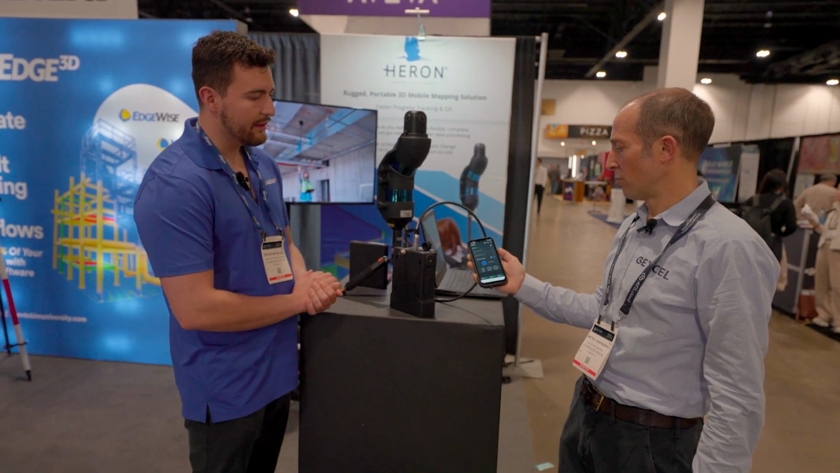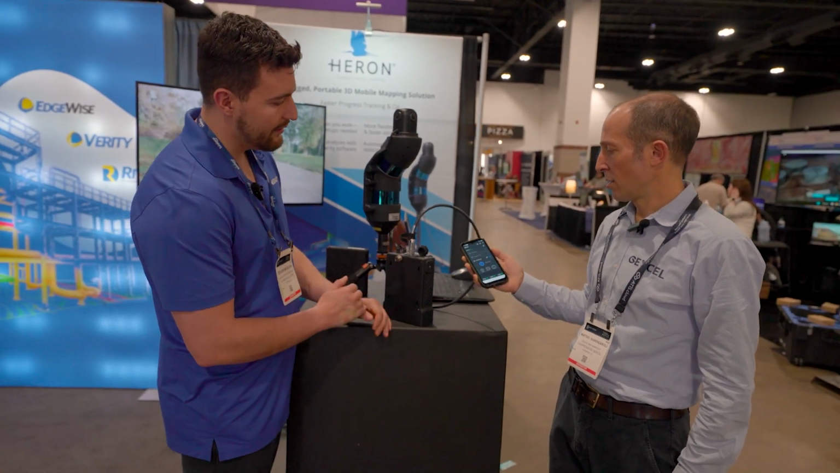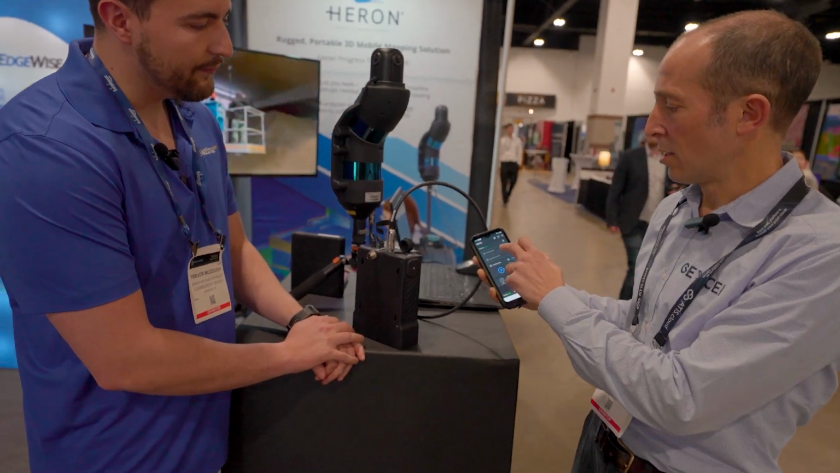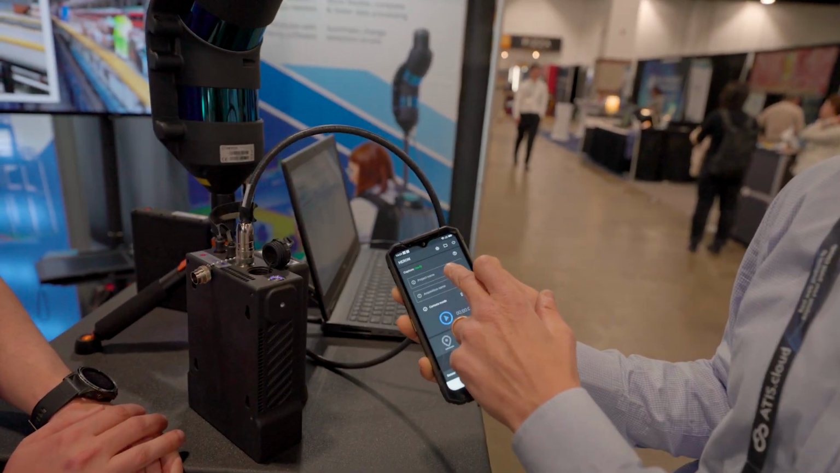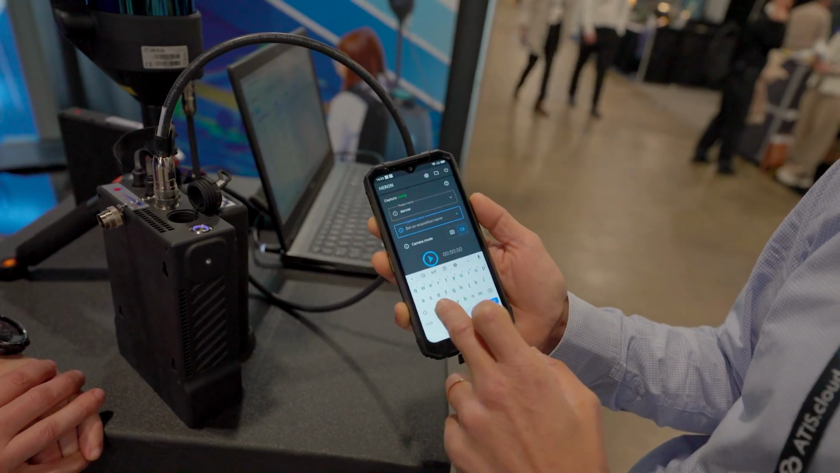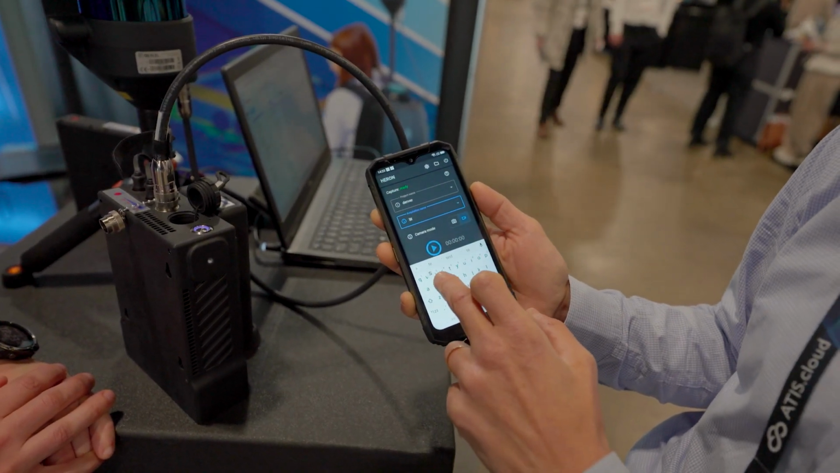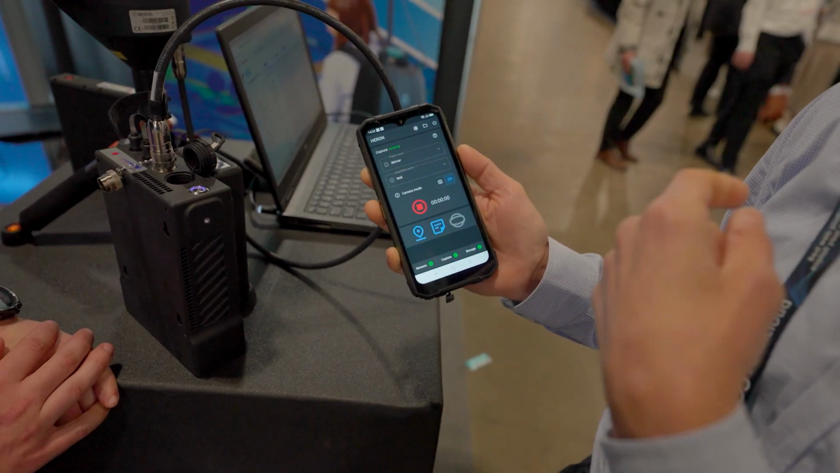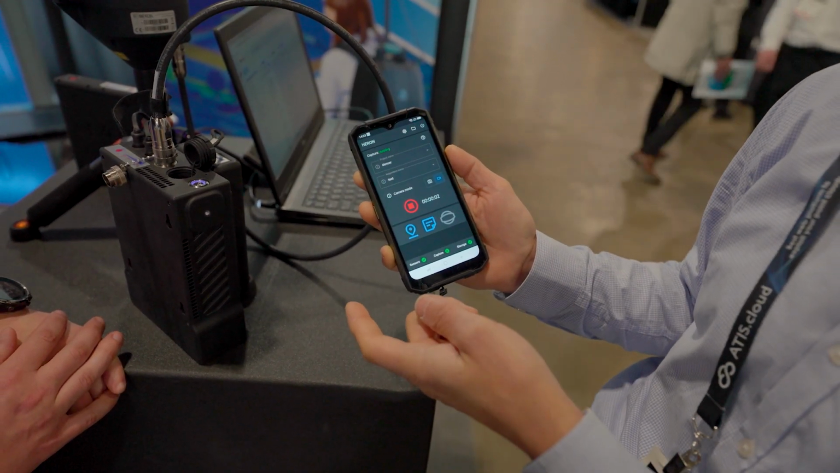Yep. This is how the PDA application looks like. So here we can insert a project name like Denver. We can choose an acquisition name, and now the system is starting to capture.